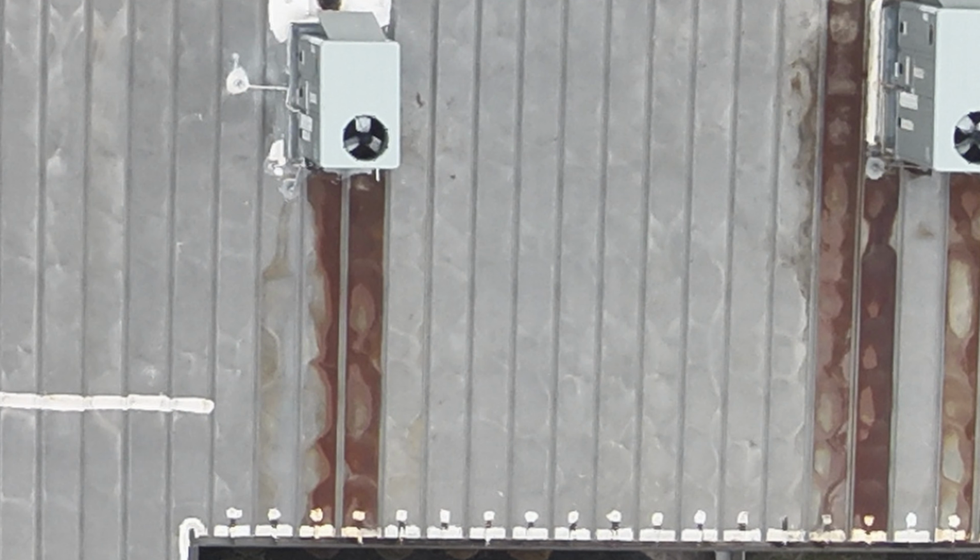We go to our last set of photos here, which is a little further to the right. You'll see a couple different units and you'll see a lot of staining happening from those units. And this is a dry roof. It was not a wet day, and there was no moisture that I'm aware of on this roof.